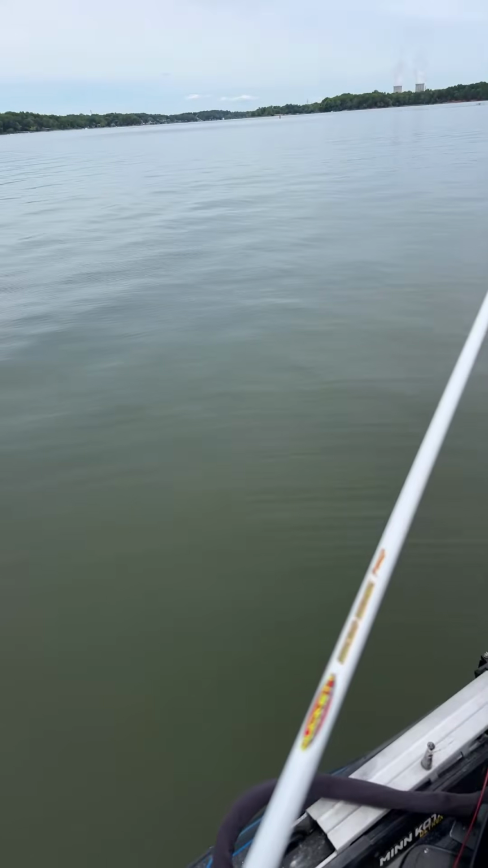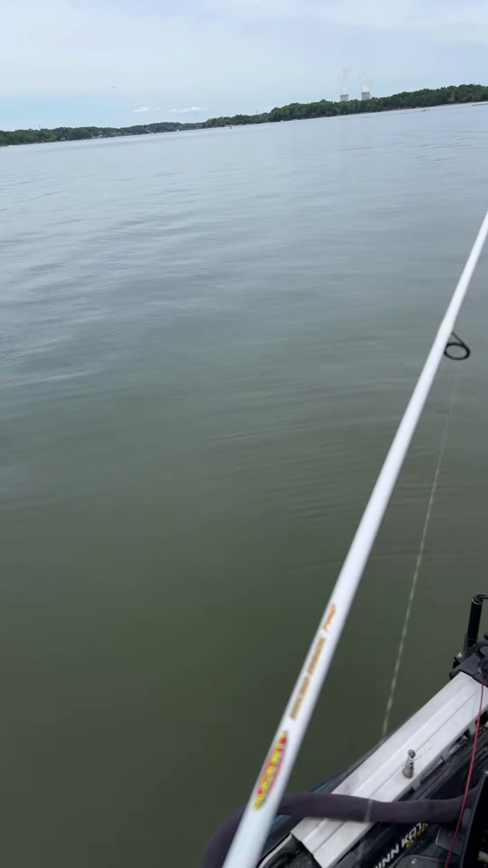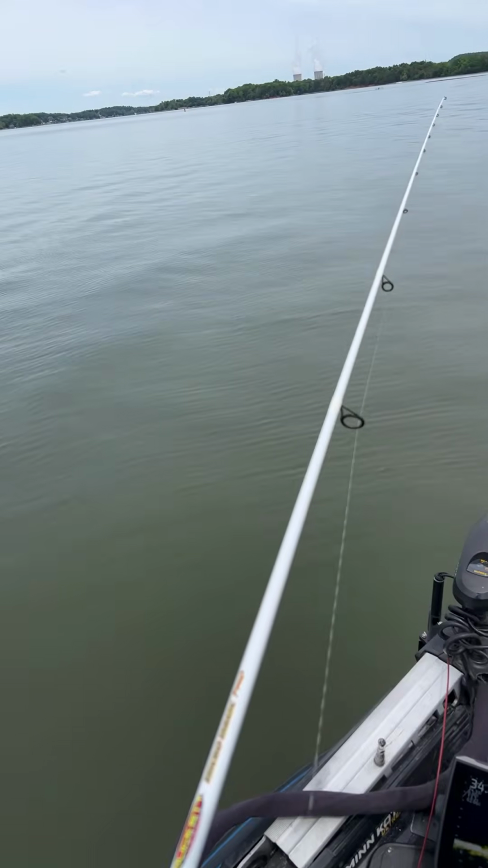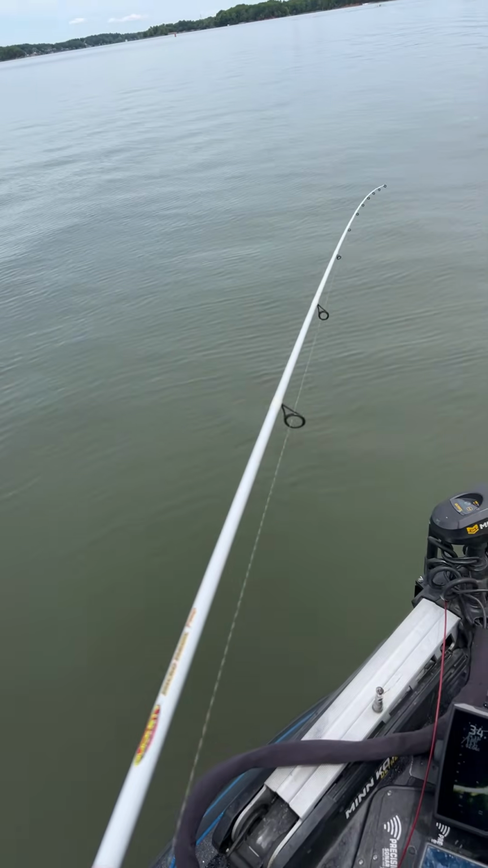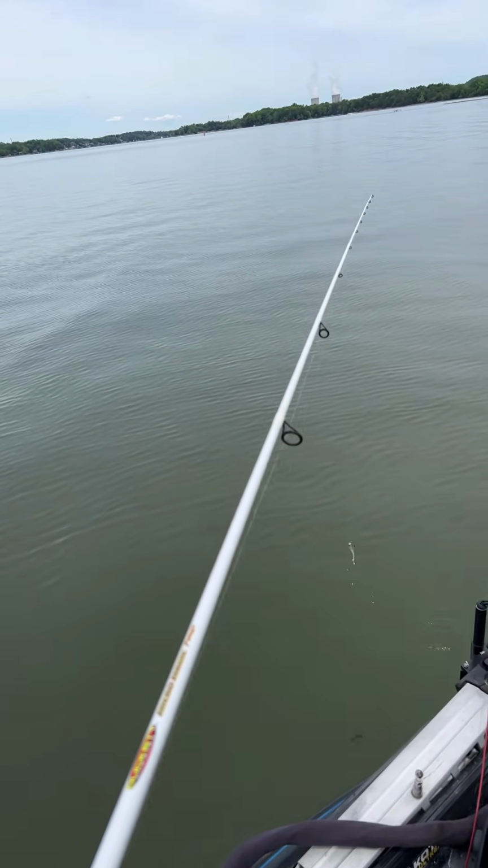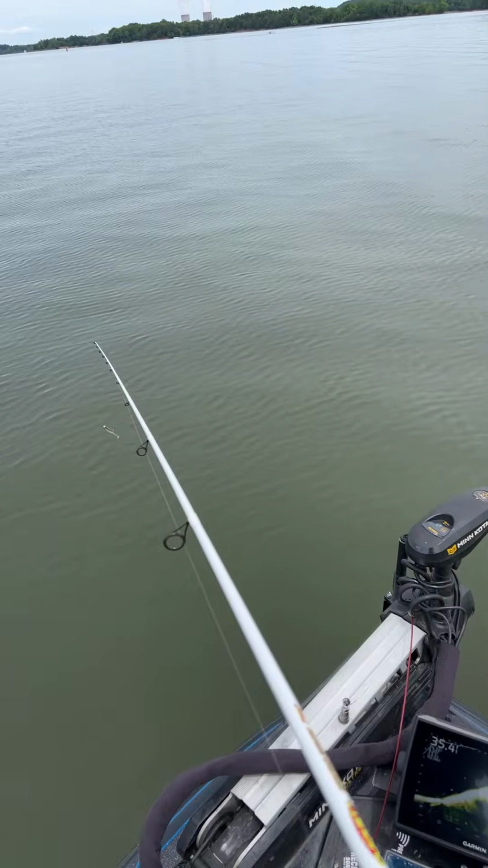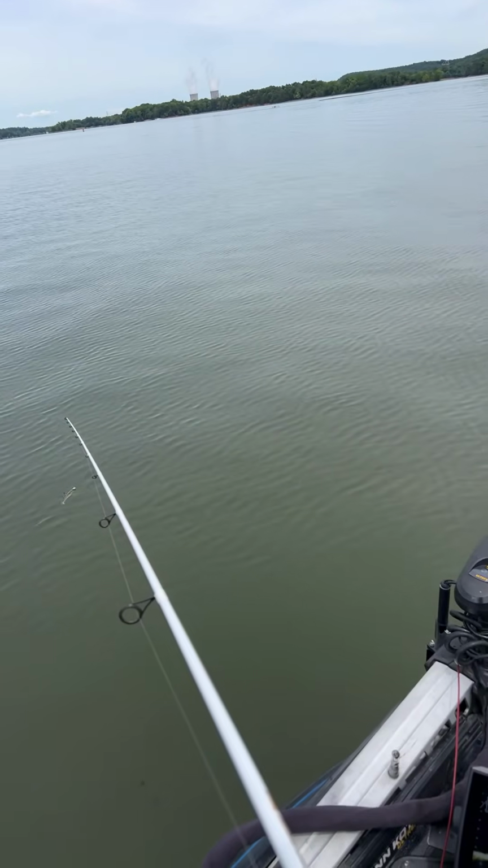Come on, take it, take it, take it. Oh, it bit it. It hit it, but it didn't take it. Man, look, if I can get this to work, it'll be some easy work tomorrow.